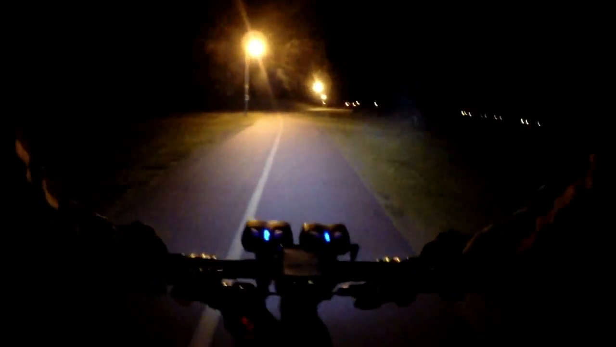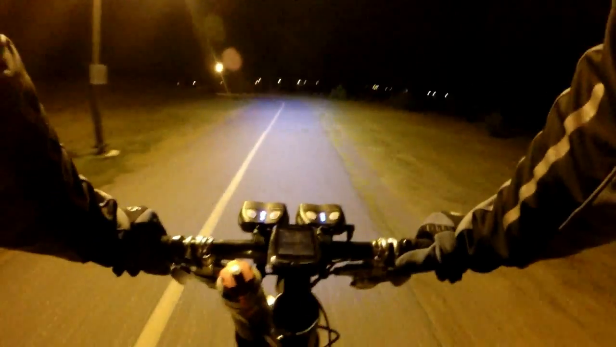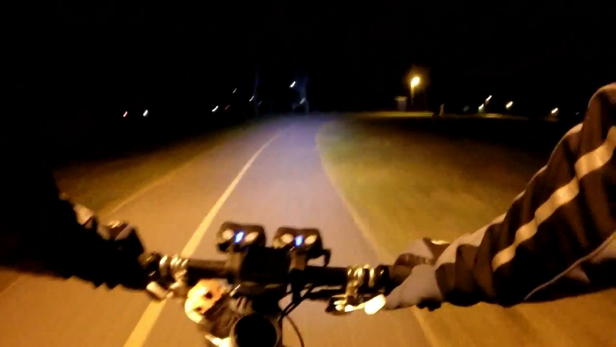There is a Strava KOM segment around this lake too, but it's not a particularly responsible segment. There's lots of people here. I think that person there is walking their dog.